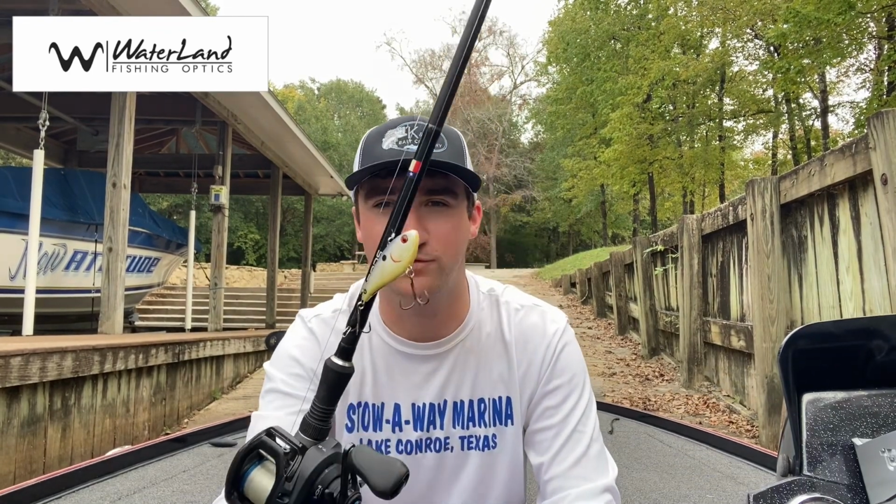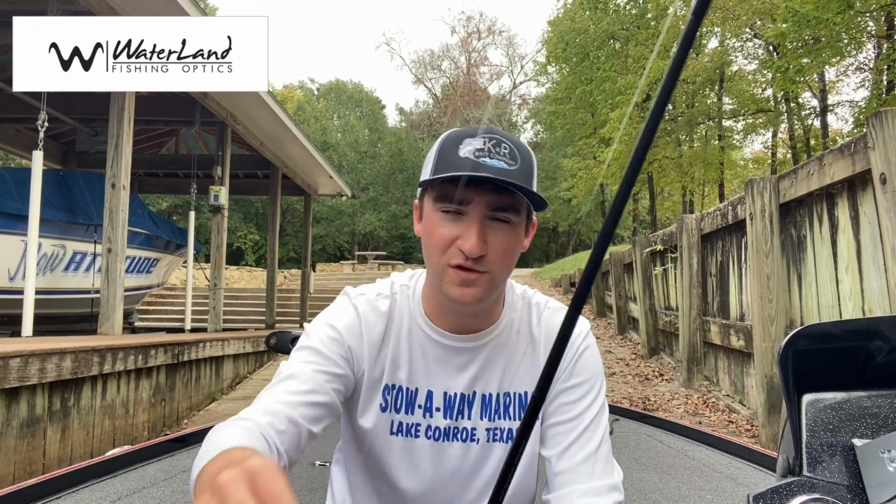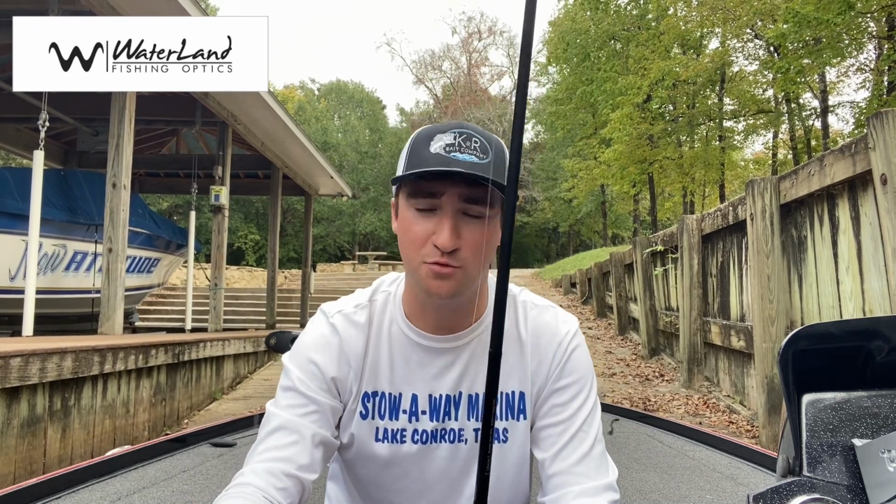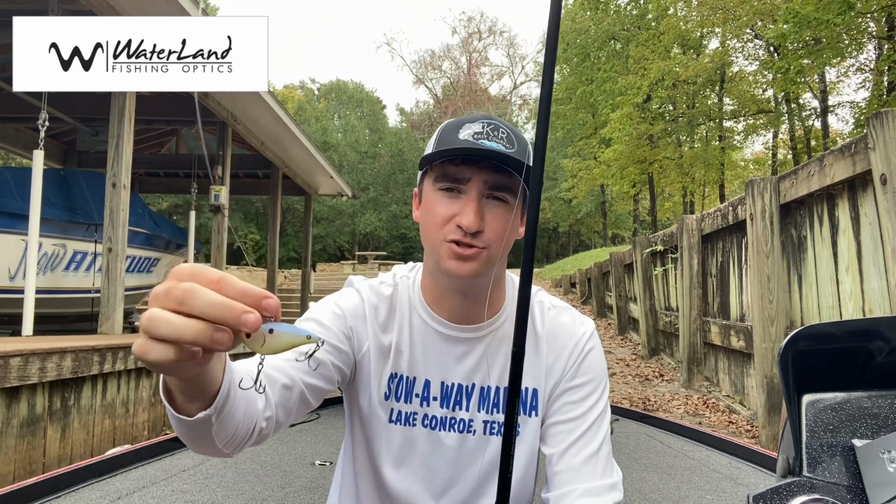All right, the next bait we're going to talk about for shallow water bass fishing on Sam Rayburn is going to be the lipless crankbait. I cannot tell you how many bass have been caught on Sam Rayburn on a lipless crankbait. It is always a player all times of year, and the reason for that is you can rip it through the hydrilla so well and create reaction strikes.